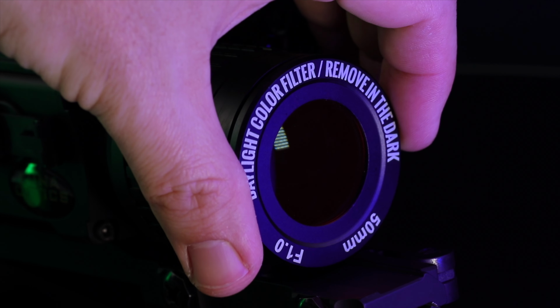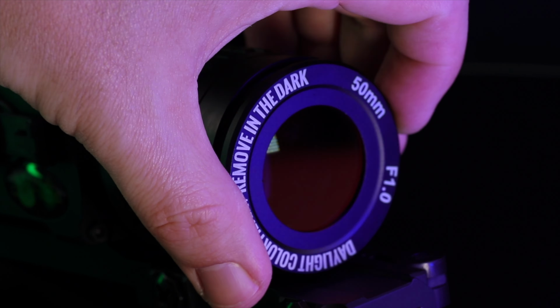Now lastly, I did want to point out the removable front lens cover that is a daylight color filter to be used in daylight and that should be removed when using the scope in the dark. Now let's get into the options for this scope.